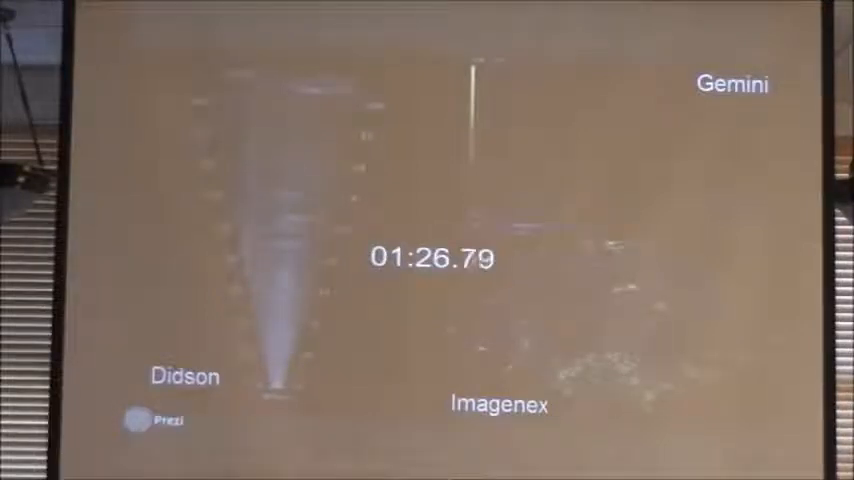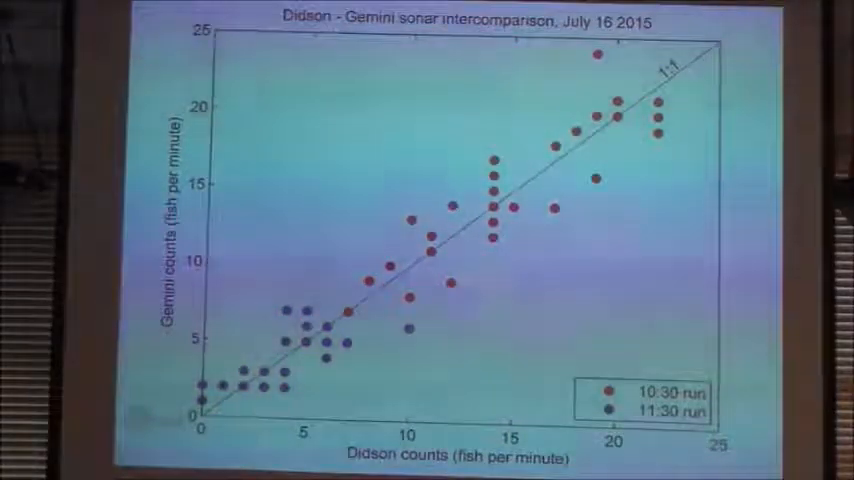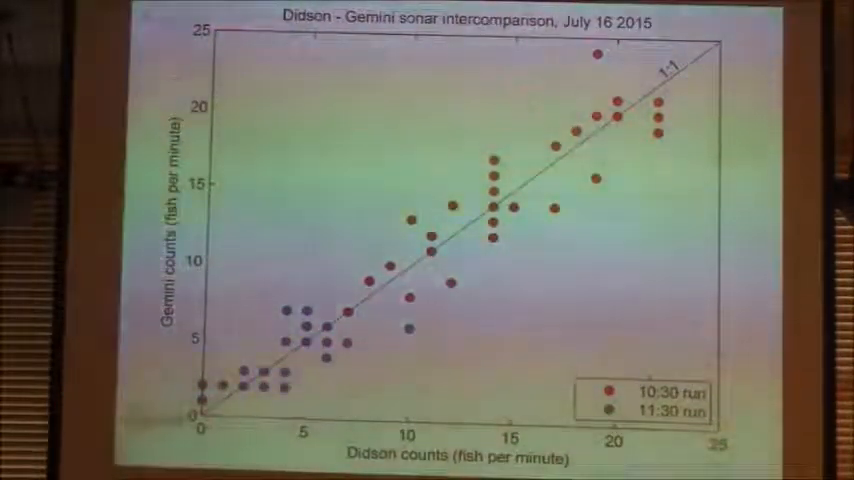But when I sat down and basically counted fish passing on the Ditson and counted fish passing on the Gemini and lined them up, I got a pretty good one-to-one relationship. So this is the number of counts with the Gemini, and this is the counts with the state Ditson. This is the one-to-one line, which is basically where you want to see things showing up.